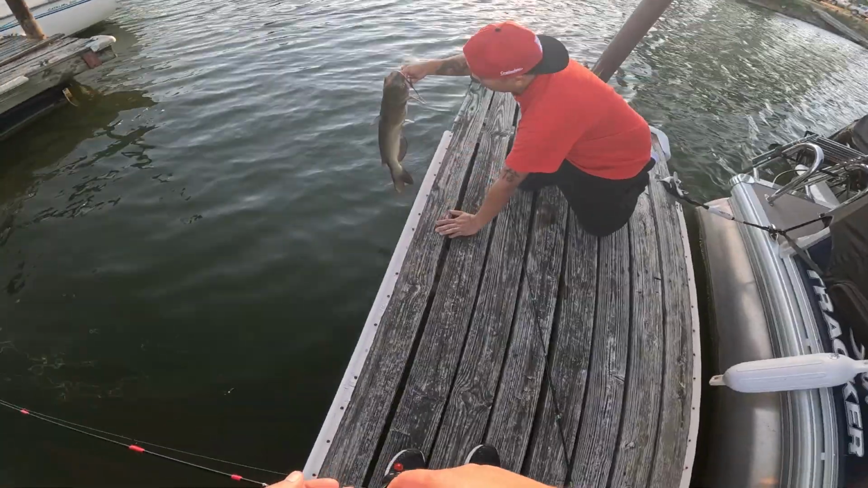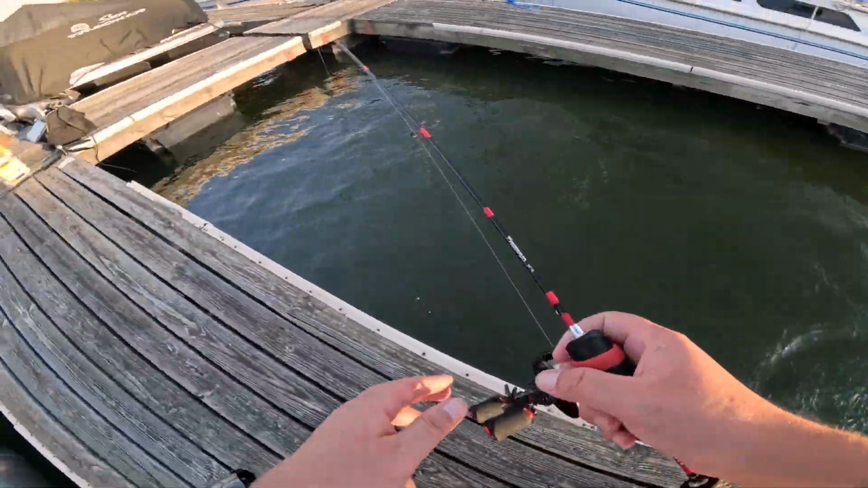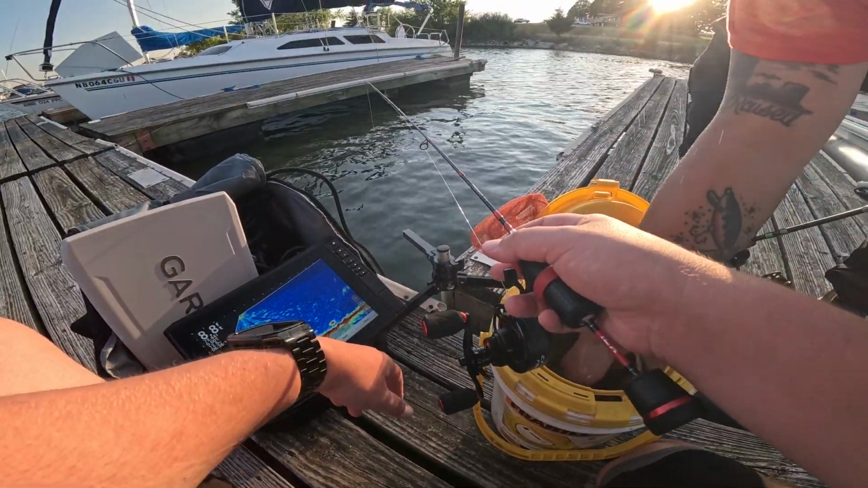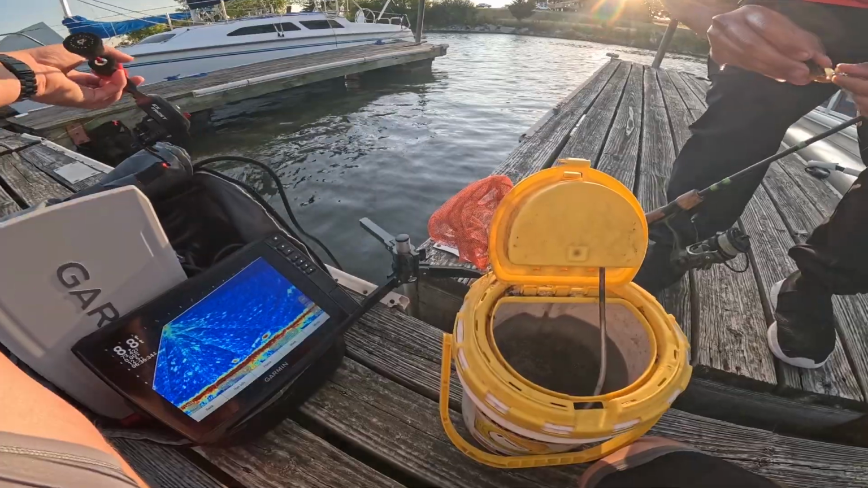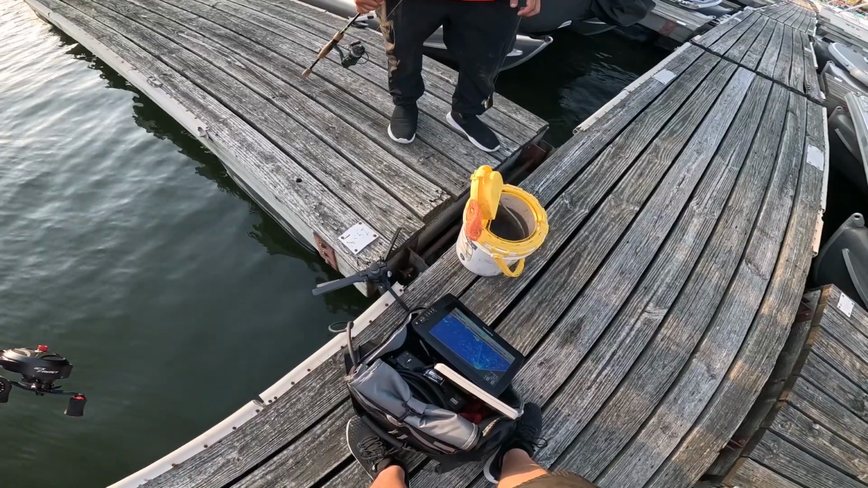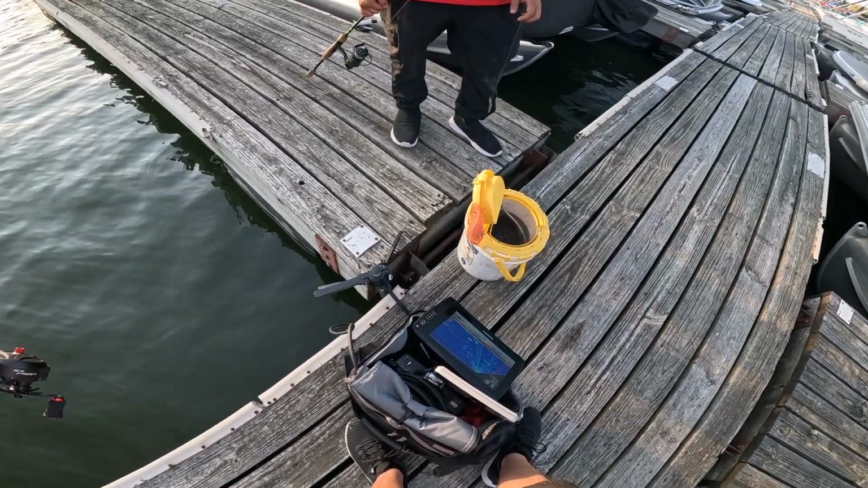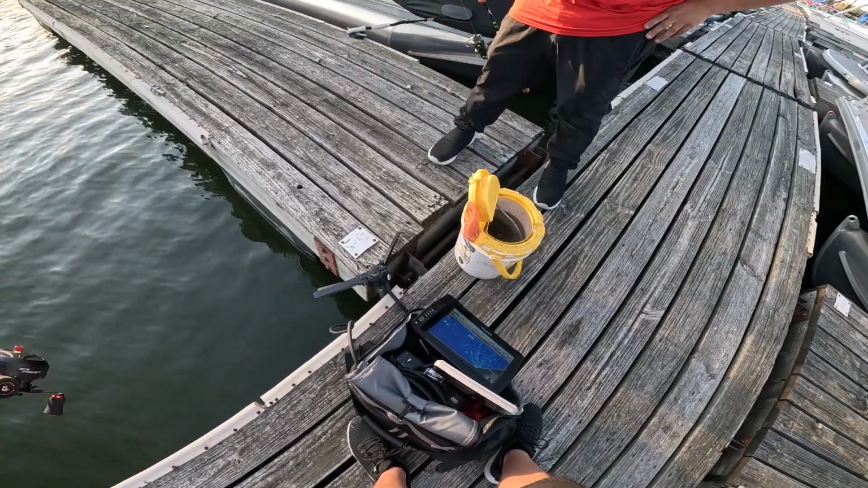He looked so fat on the sonar. He did. Like wide. Okay. It looked like the one we saw earlier when we first came here. Over here? Yep, drop it. He's right there. I think he took it. Oh, he attacked it. He'll come back. I think it's another channel. He's right there. He's in your face.